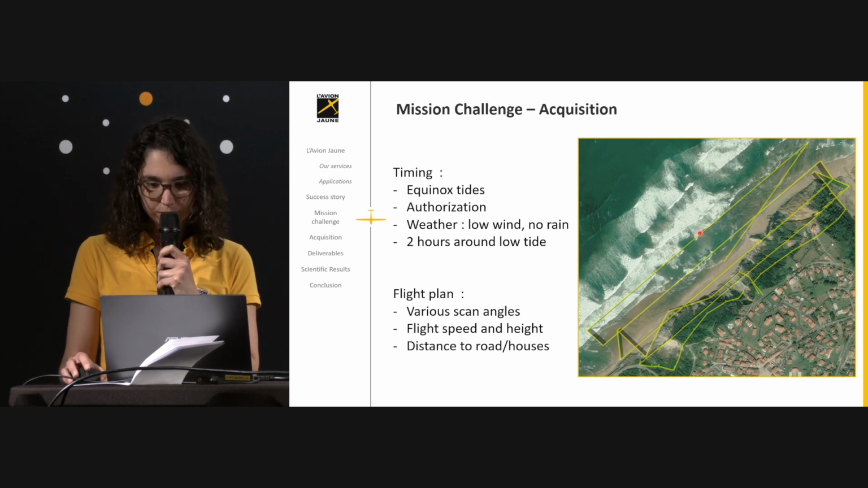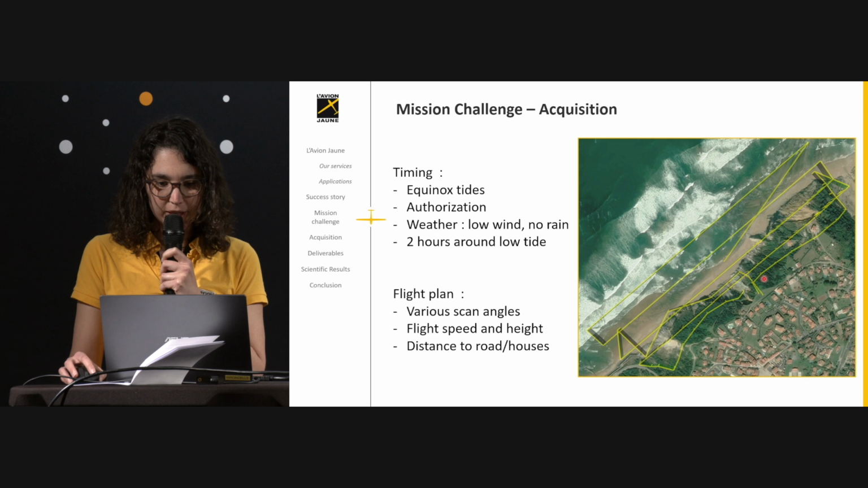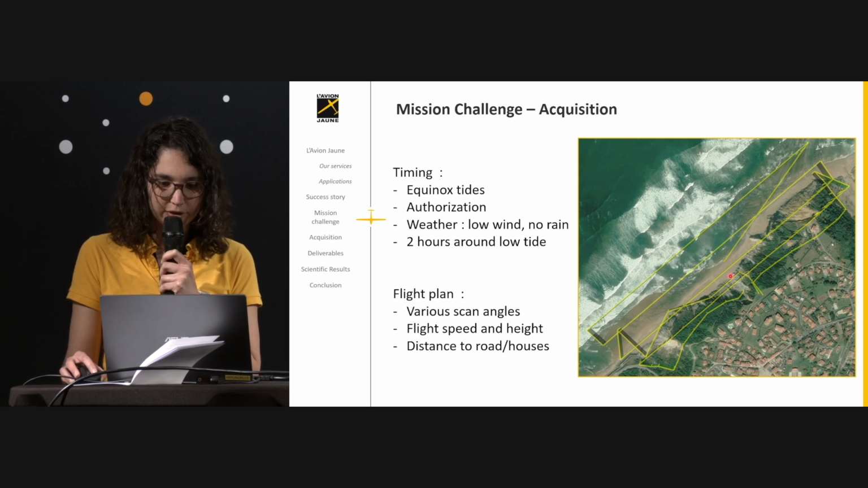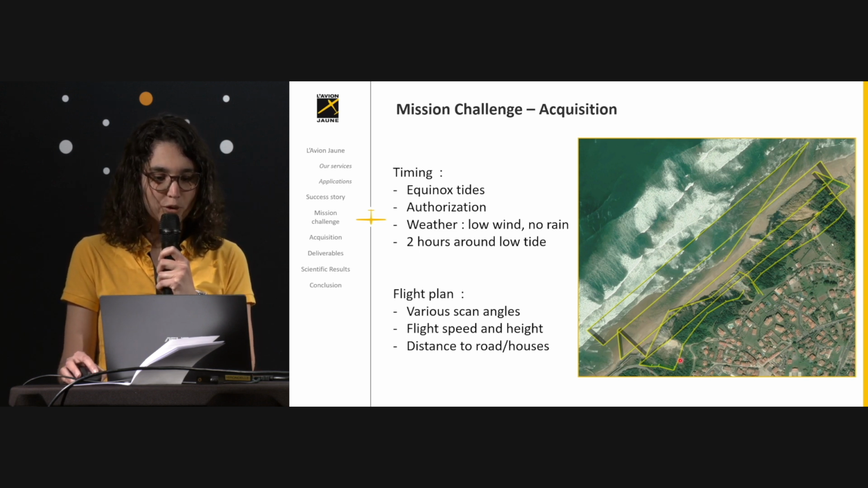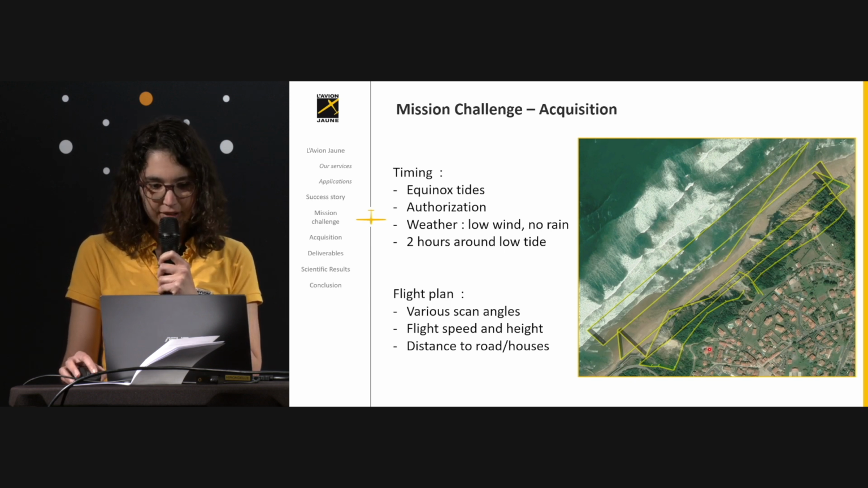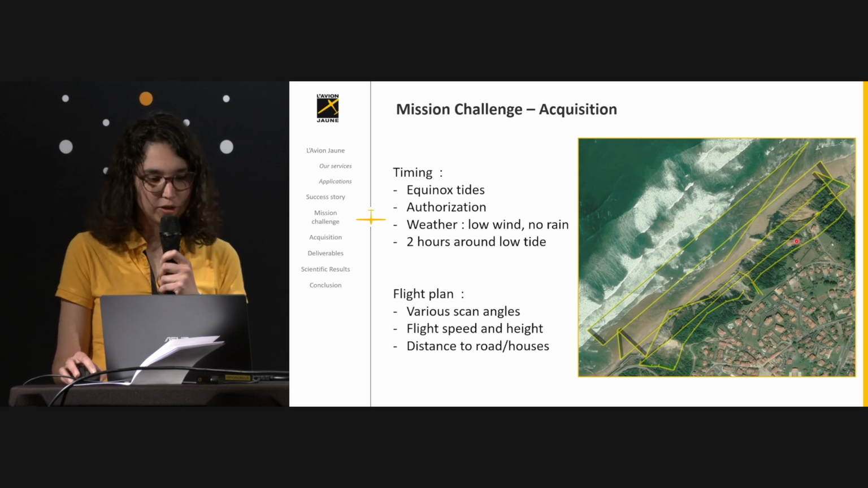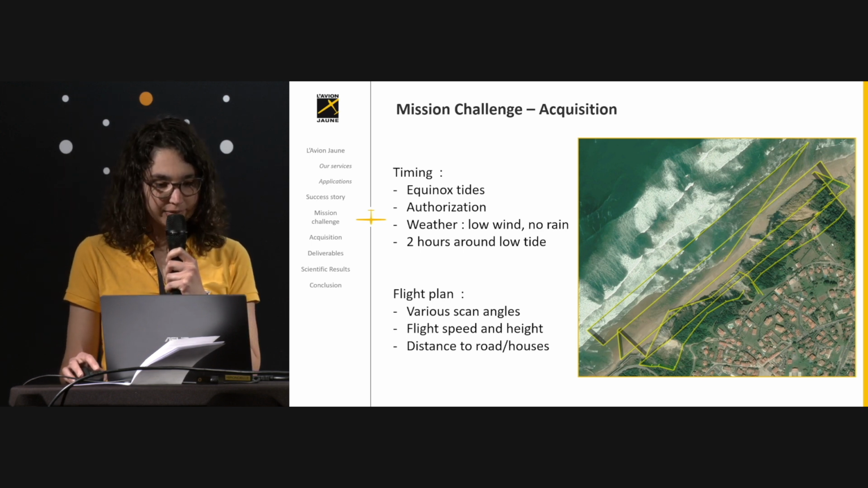There is a classical flight plan which is parallel to the coast, and then we made another flight plan following the cliffs more inland, and the flight line next to the city has to respect the distance to the houses, except for those ones, because we met the owners and they allowed us to fly there.